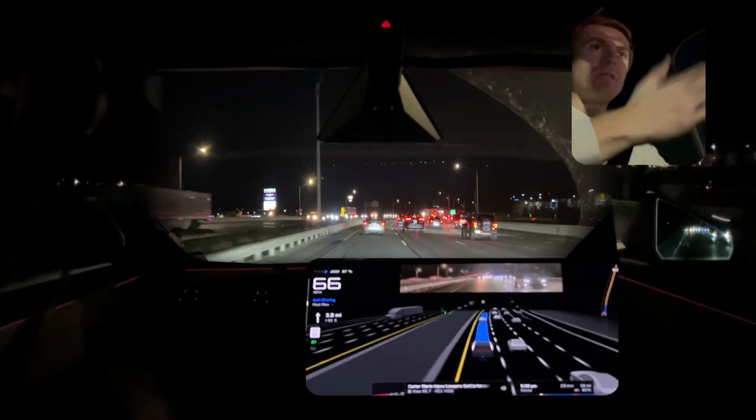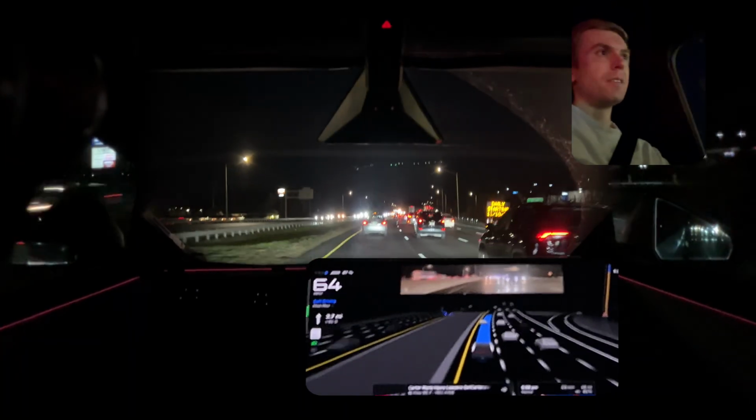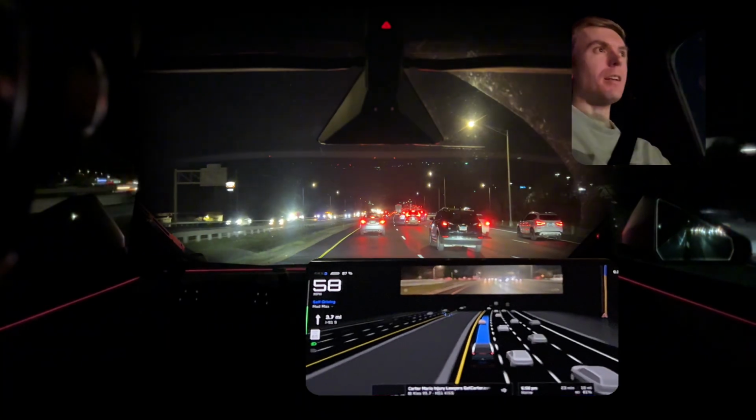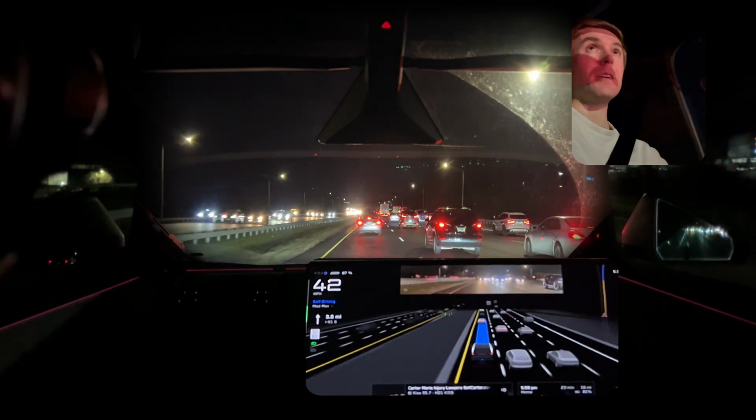Yeah, I just didn't want to commit to the lane change there. There's a failure to commit, but it did it. It just took a couple tries. So there's a really good slowdown here.